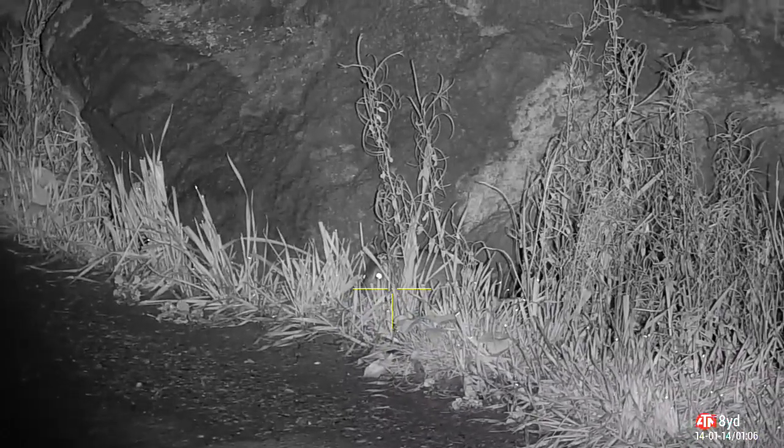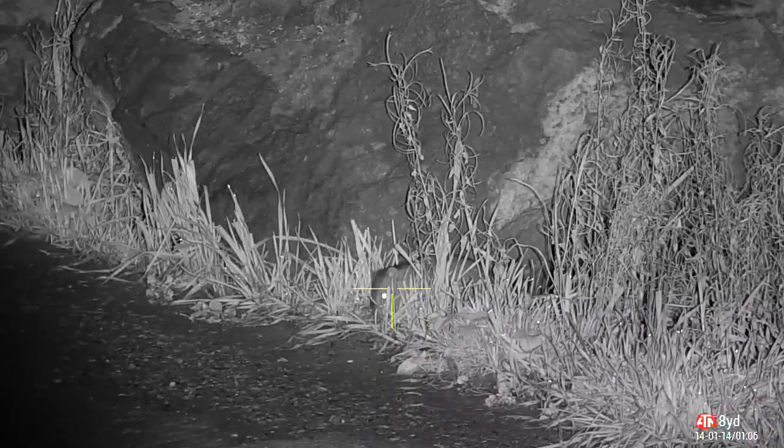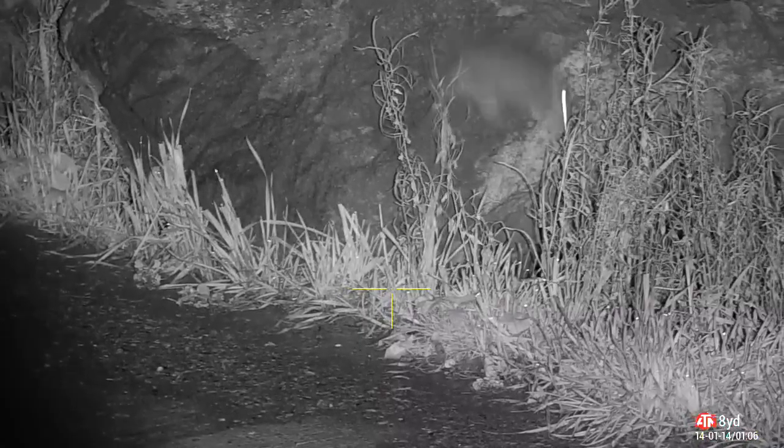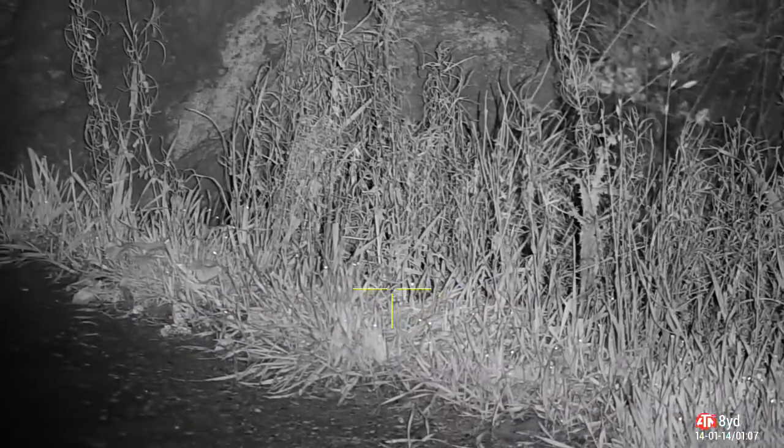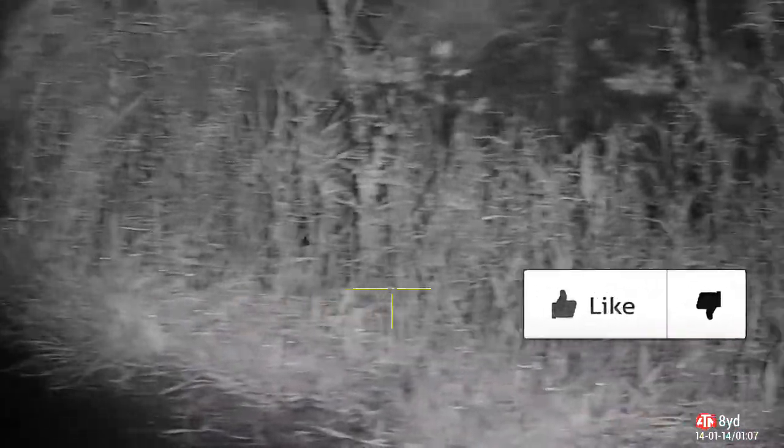This rat comes out of his nest, takes a shot to the head and jumps straight back in. There's the shot, there's the reaction, boom, straight back in his nest. Go across a few seconds later, drag him out and put him in the bag with his buddies for the bin. That's it for the rats this evening.